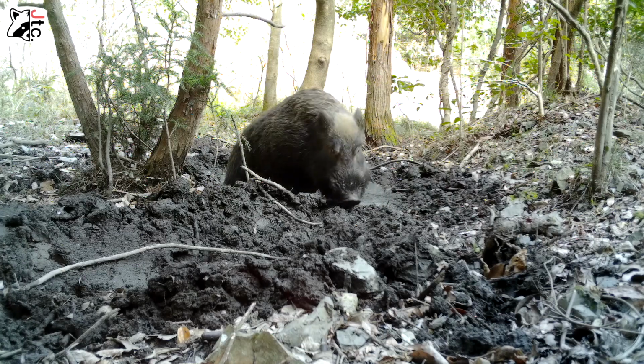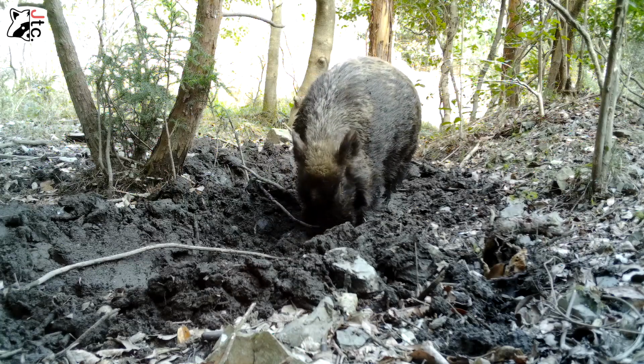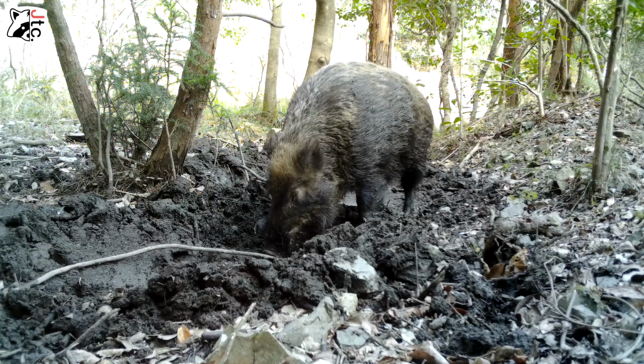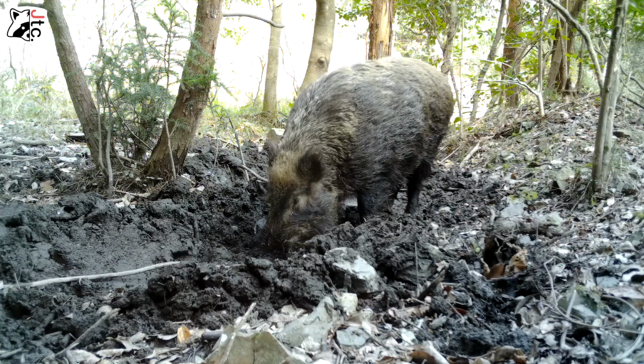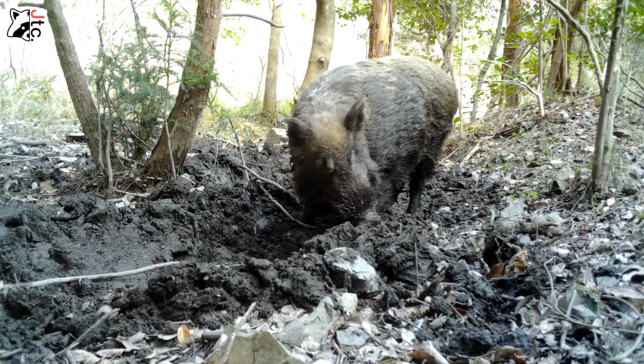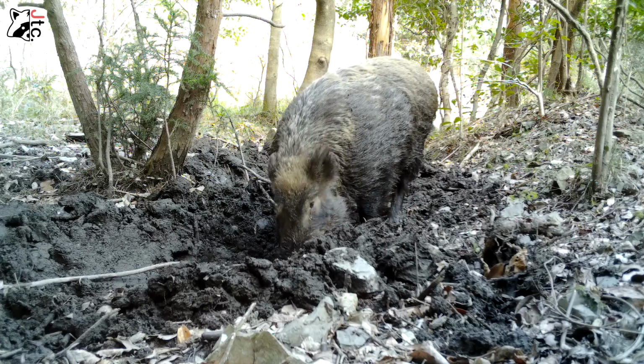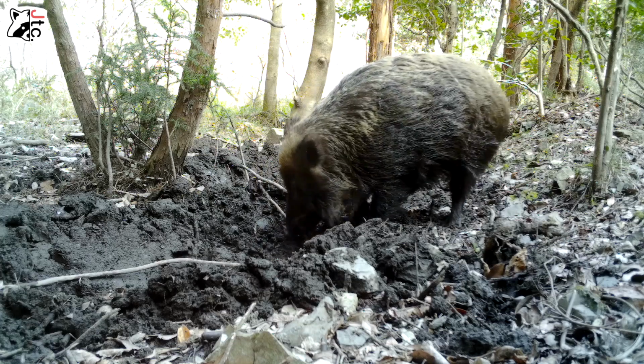But this is another pretty big boar there. Nice wide body, wide head there. Searching around in the mud. I got very, very lucky with this shot. I like how it is framed and how the wild boar is just right smack dab in the middle of the frame there.